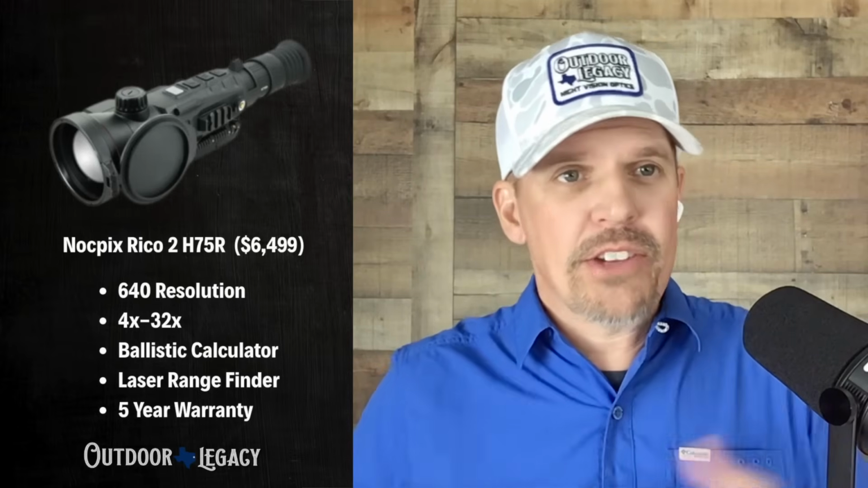The Nocpix Rico 2 H75R. It's a 4-power 640 with a laser rangefinder, and it's $6,499. Now, let me tell you briefly what this scope is. The Rico 2, as you probably are familiar, the Rico was formerly in the Infiray Outdoor line. Well, Infiray Outdoor and Nocpix are both owned by iRay, distributed here in the U.S. by iRay USA.